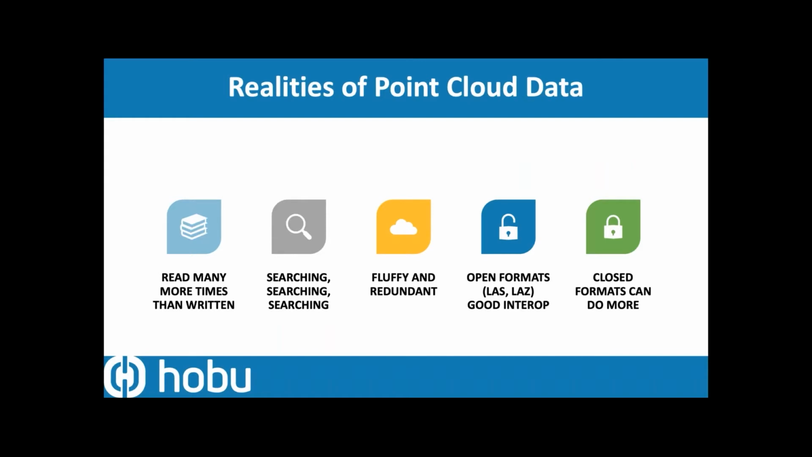So what's the reality of point cloud data? And I talked about this a little bit yesterday as well. It's data that's read many more times than it's written, right? And that might give us some opportunity to organize things in a certain way that takes advantage of that. Most of the time, how you use point cloud data is finding what you're looking for. It certainly meets the definition of big data, but it's fluffy data, right? An extra point, or the loss of a point, in a million point cloud really has zero meaning. And the applications don't often need all of that information to be able to make decisions with the data.